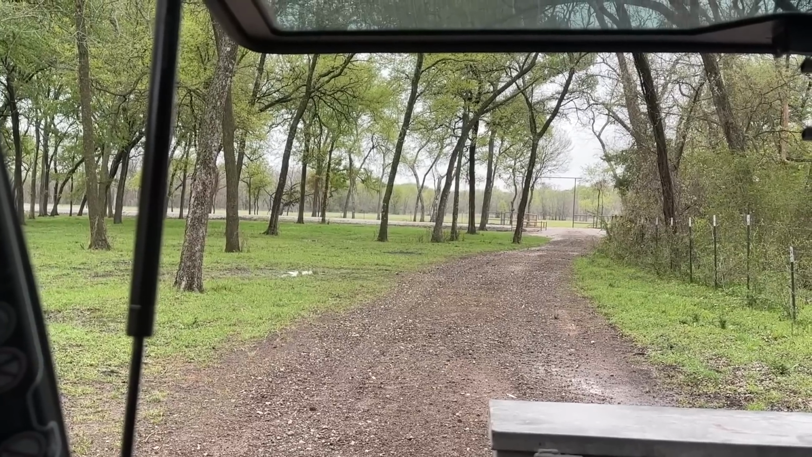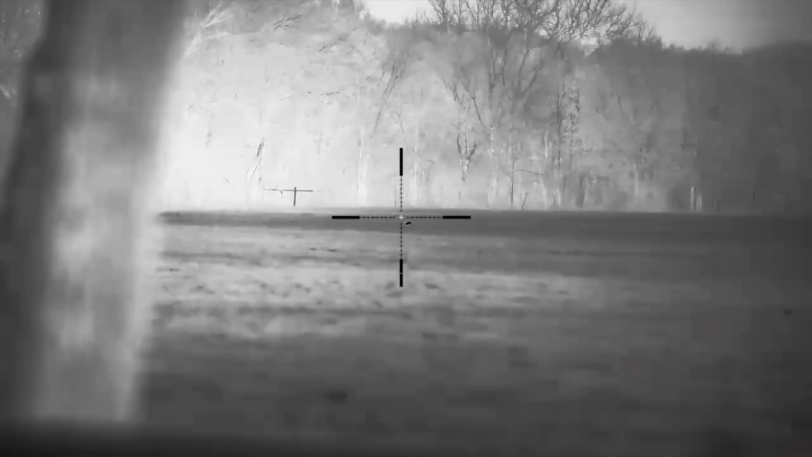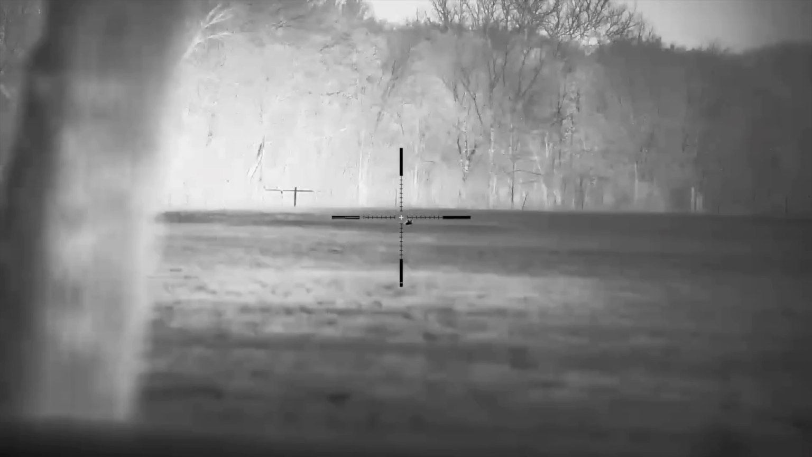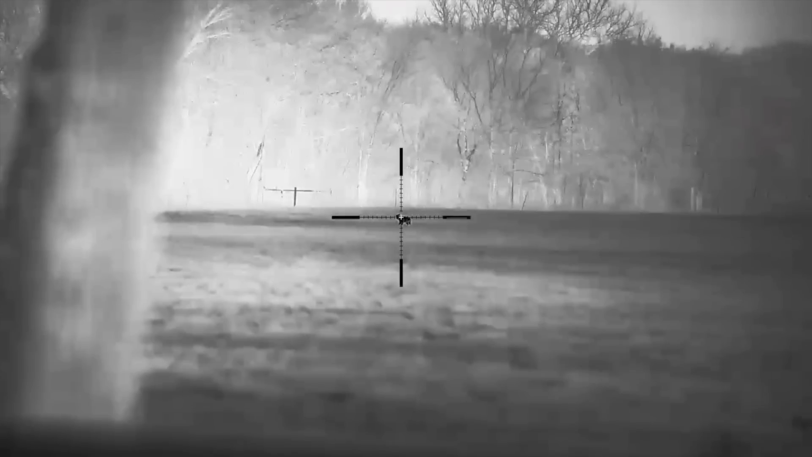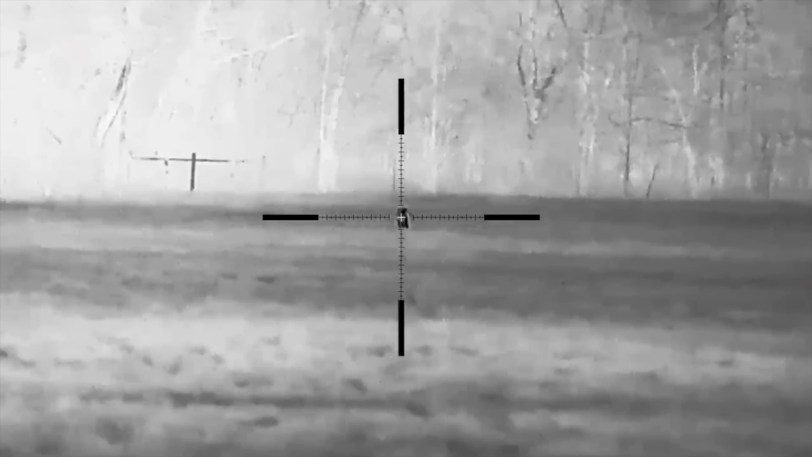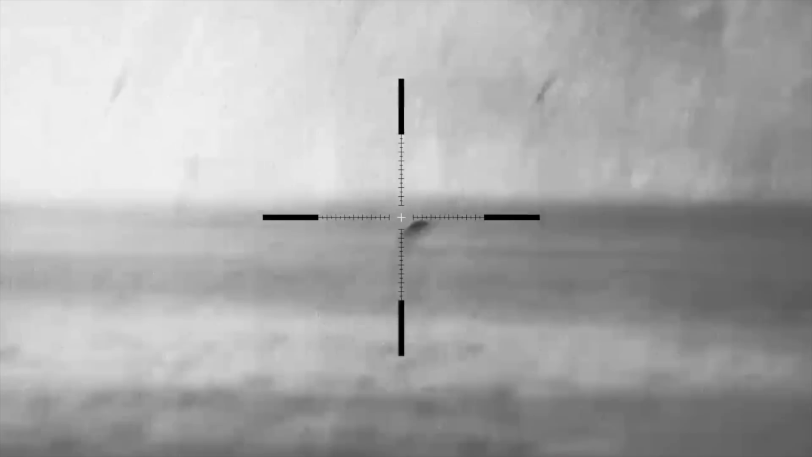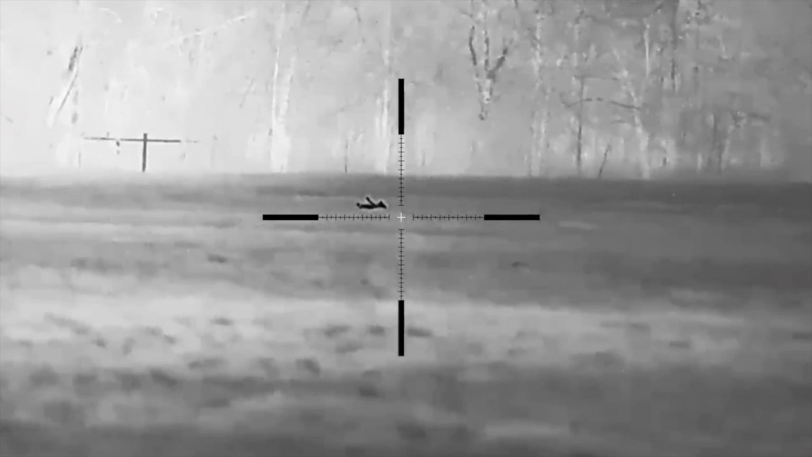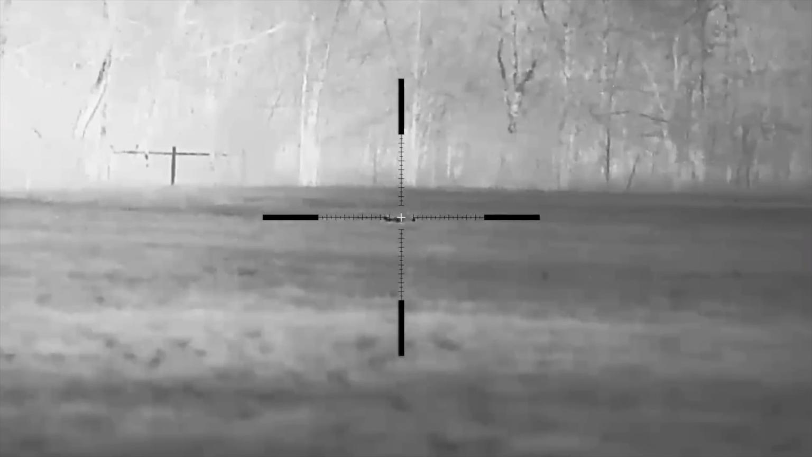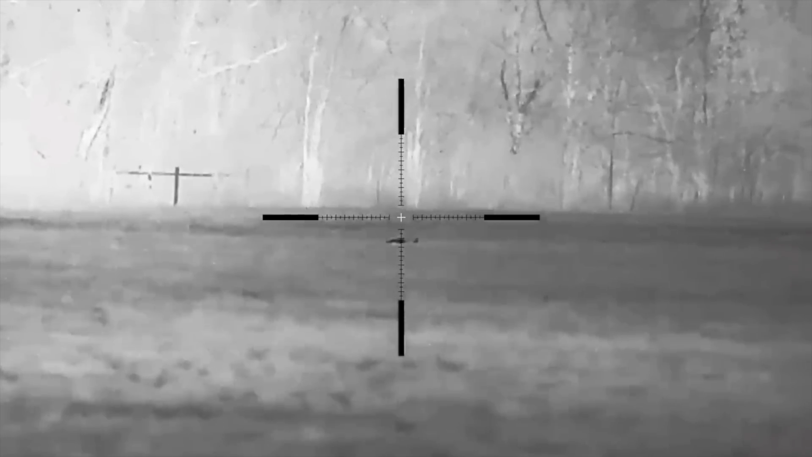I rarely get opportunities during the day, and I did it with a thermal. Daytime coyote.